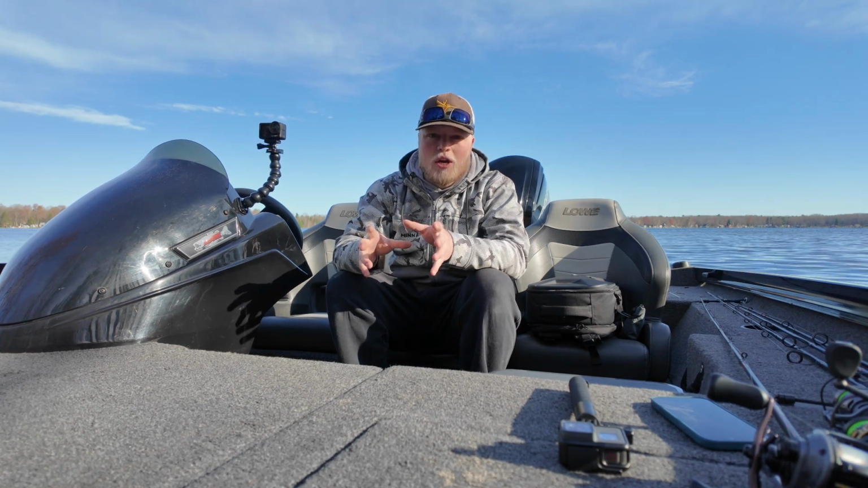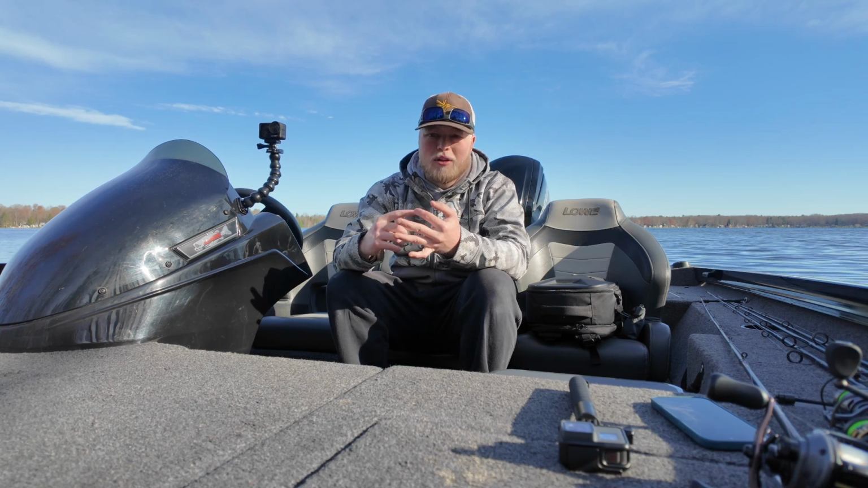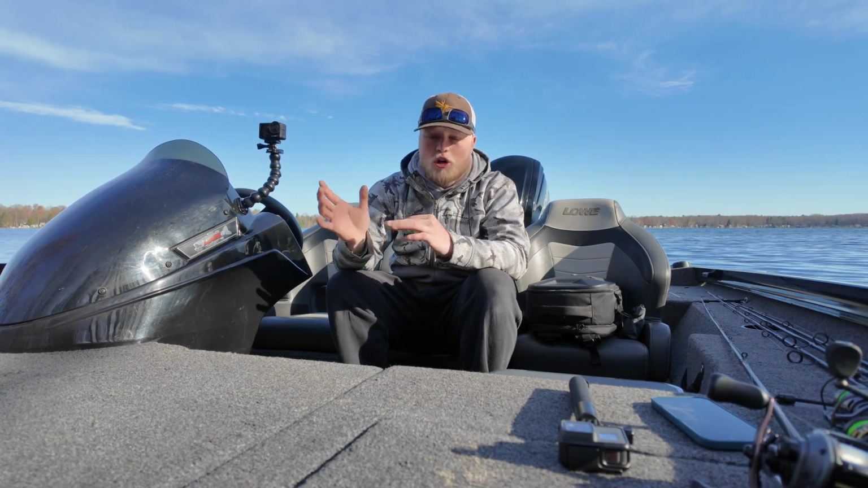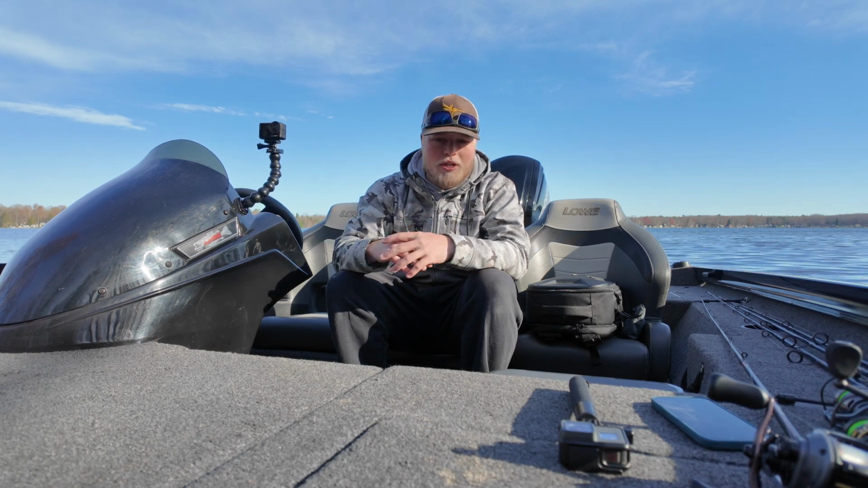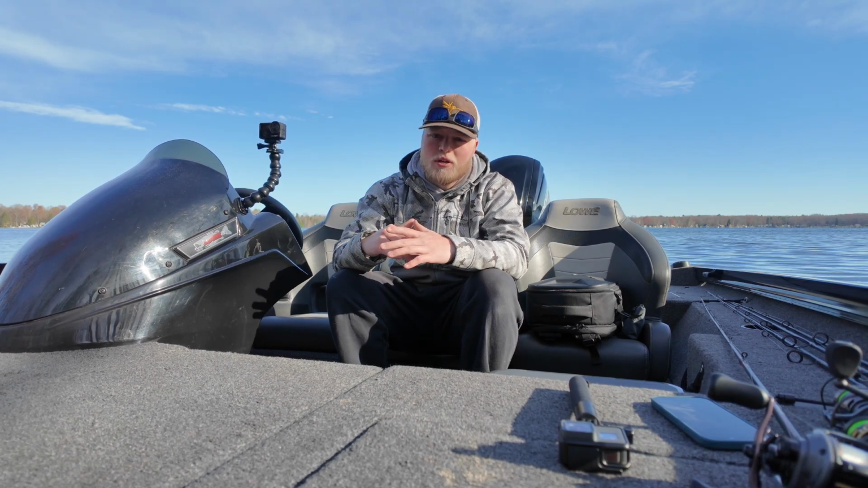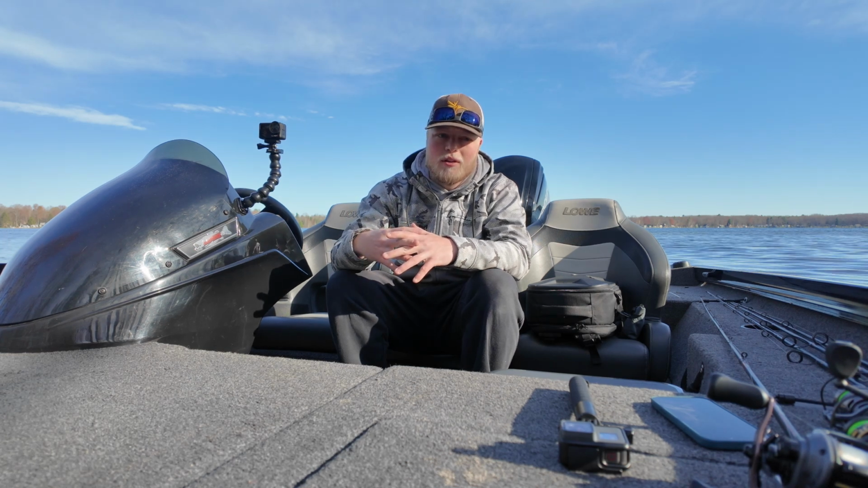A big thing, another big tip is when you first turn your units on, if you have Target Lock or MegaLive 2 or 360, turn them all on at the same time, get them all up and firing, make sure Target Lock shows up, the whole 9 yards, and then put them in standby until you get to that first spot so that they work when you get there.